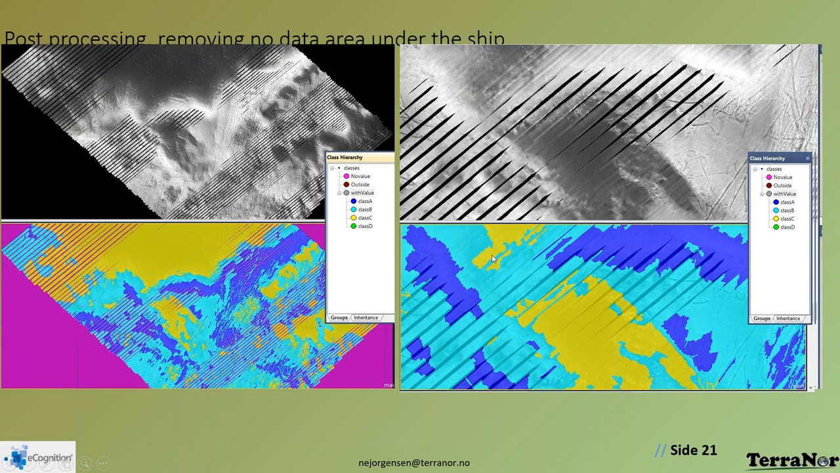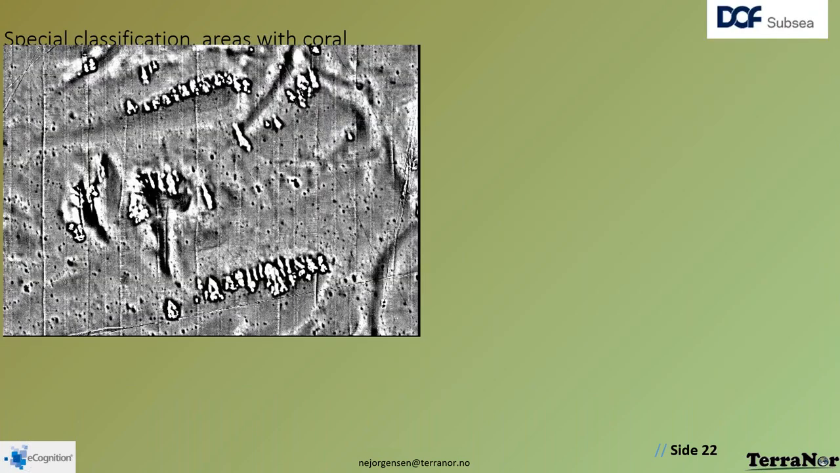Then we got a very nice question from a survey company called Dove Subsea. They have a lot of coral out in the ocean they want to look at. They want to find the coral. They have sonar data, and the corals we're looking for are deep. It could be down to maybe 200 meters, down to 3,000 meters.